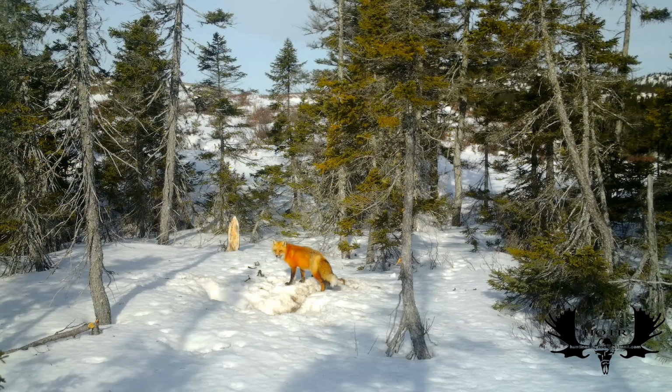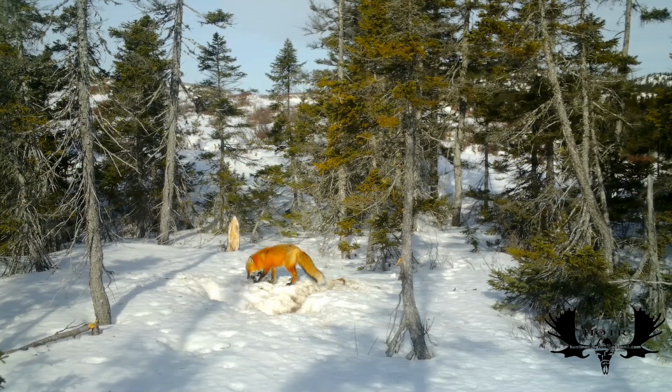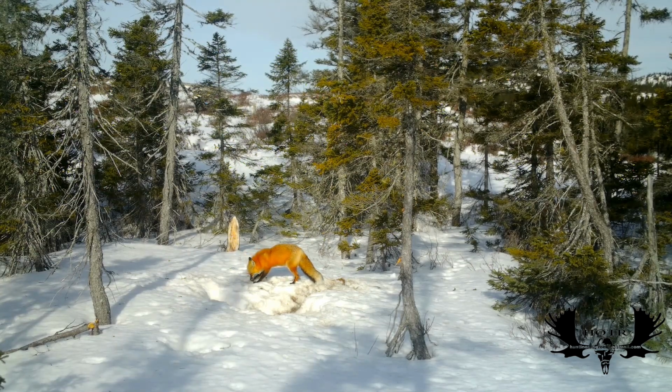This red fox kept coming back to the bait, and when I saw how bright colored he was, I said I just got to use this footage to show how nice looking a fox this was. These animals don't leave much to waste, that's for sure. They clean up every little piece that they can find.